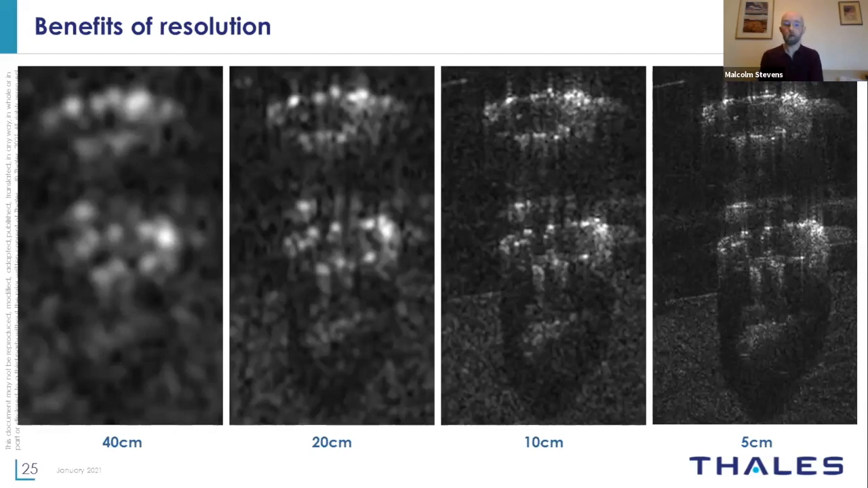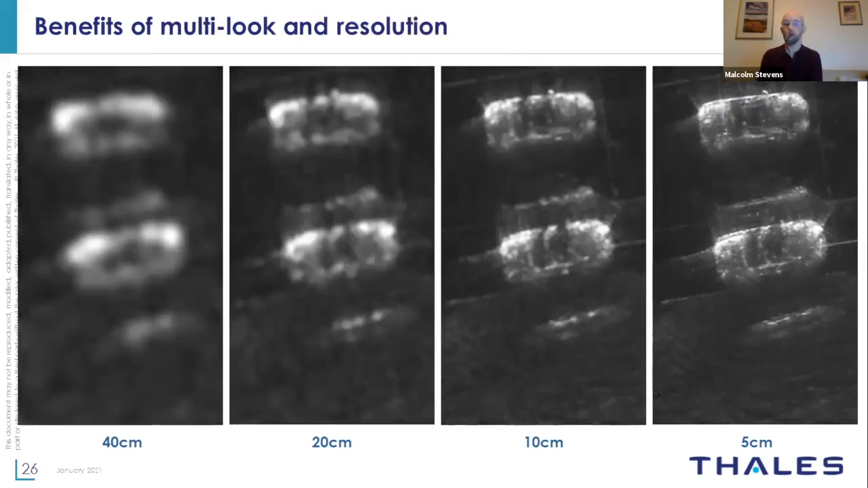So if we go back to the benefits of the resolution and now take the example from before with a single look image and then combine them in exactly the same way as I've described for the multi-look images, we now go to something which is a lot more recognizable as vehicles, down to the point that you can actually see the wing mirrors on the side of the vehicle in the higher resolution images. And actually recognizing it as a car becomes fairly trivial now.